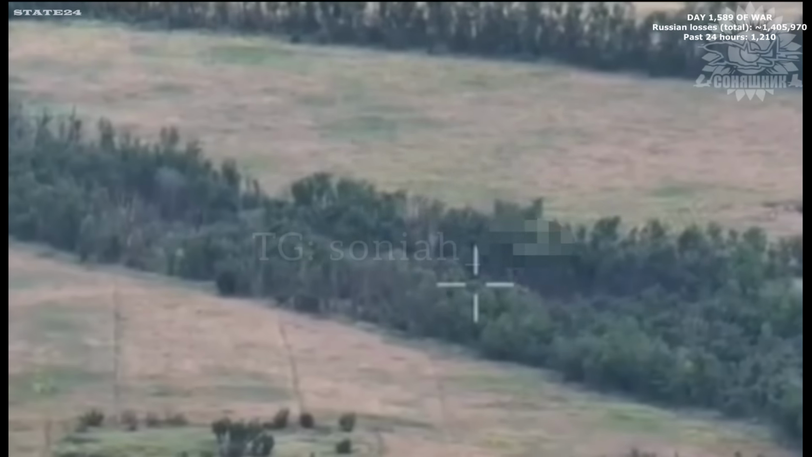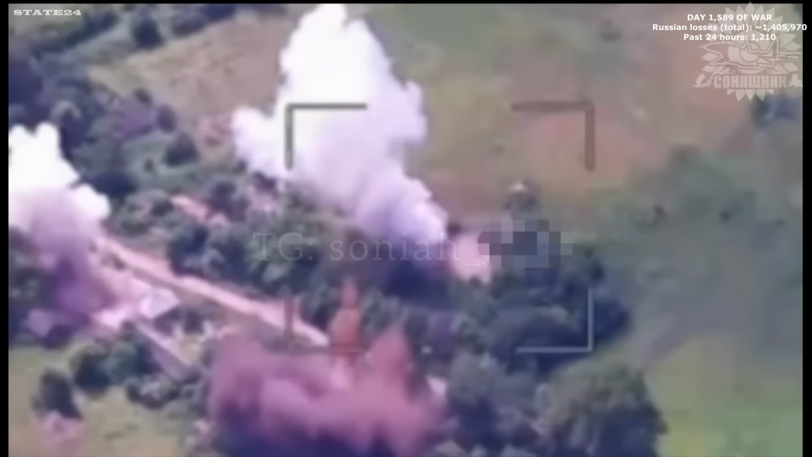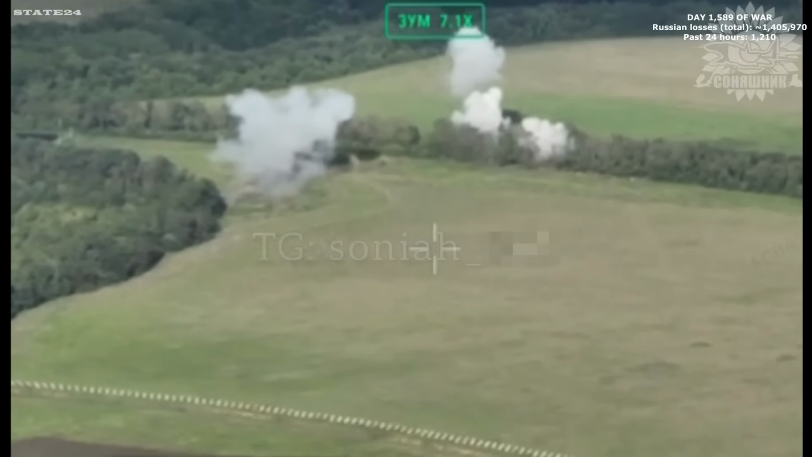Aviation strikes come in, GBU-39s finding their mark. One position, then the next. Fortifications that took days to build, gone in seconds. From the air, there's no place left to plant a flag.